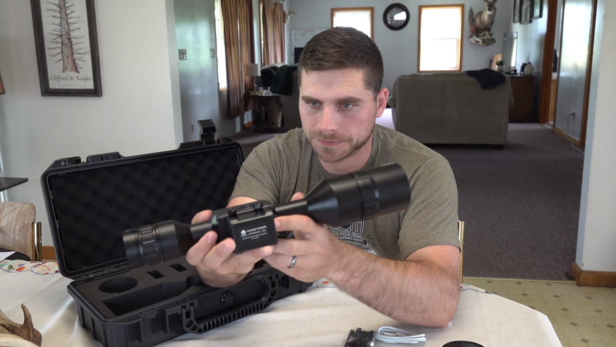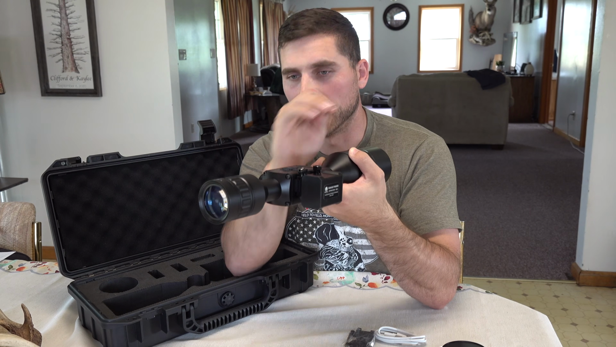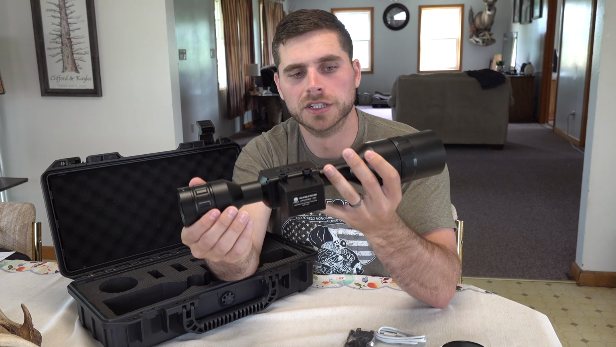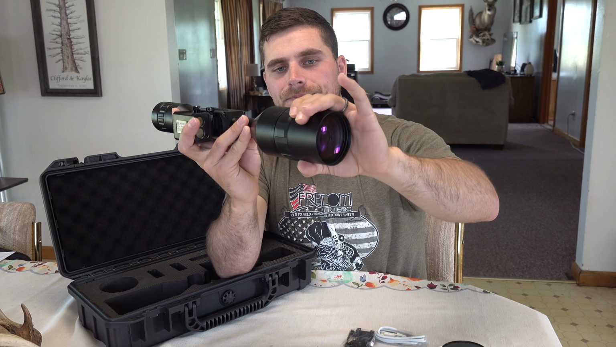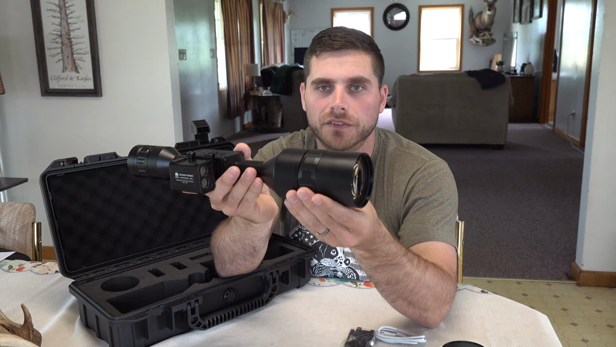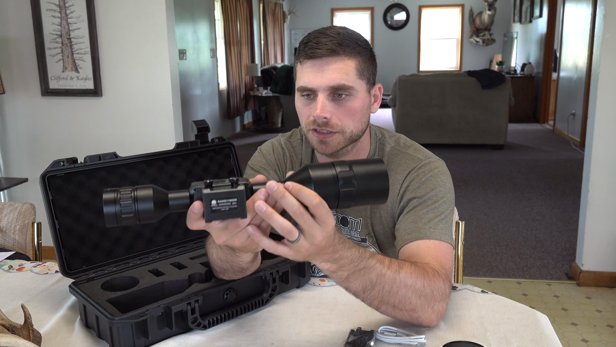I think. On the scope here, you have your eye focus, and that's going to focus your crosshairs. And I believe there's 5 different crosshair options that you can choose from through the manual settings here. And then you've got your fine focus on the front to bring your line of sight into focus. Your lens is nitrogen injected to prevent fog buildup or any type of moisture buildup. So that's a really nice feature. You see that on a lot of high-end scopes, nitrogen purged.